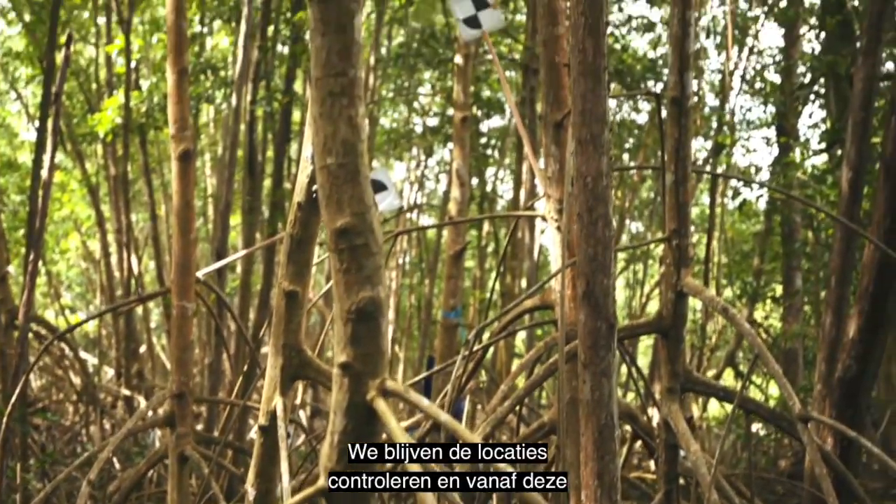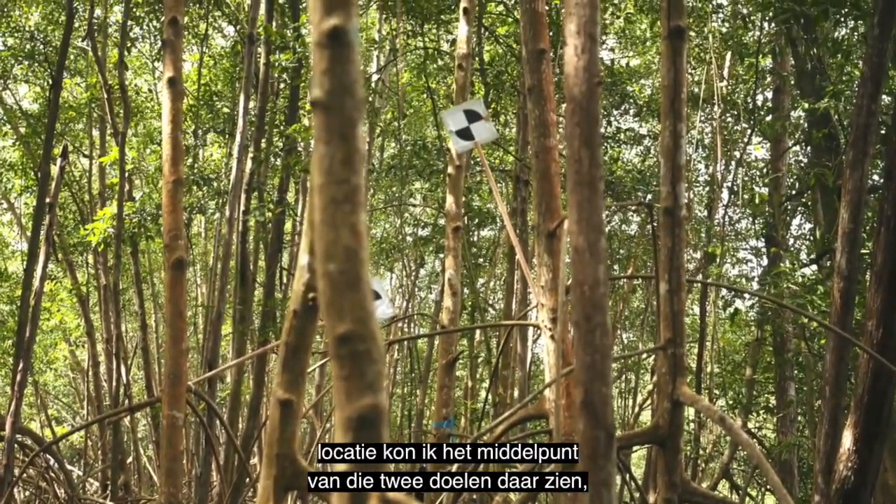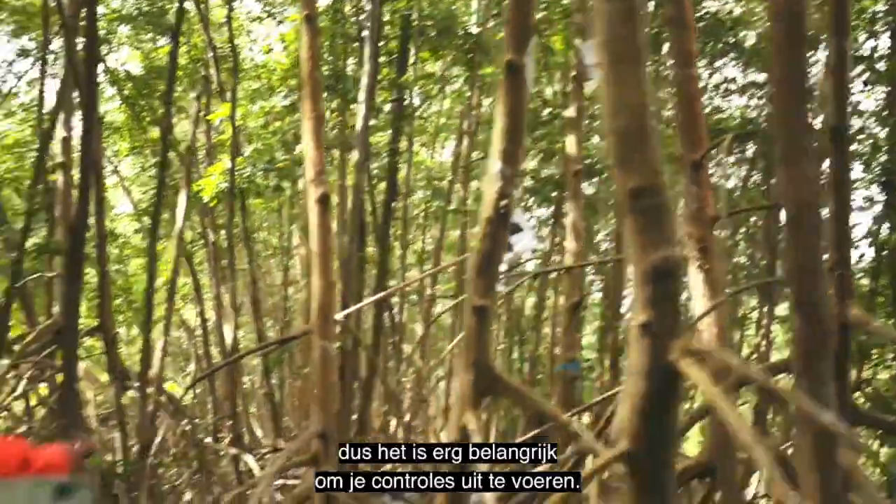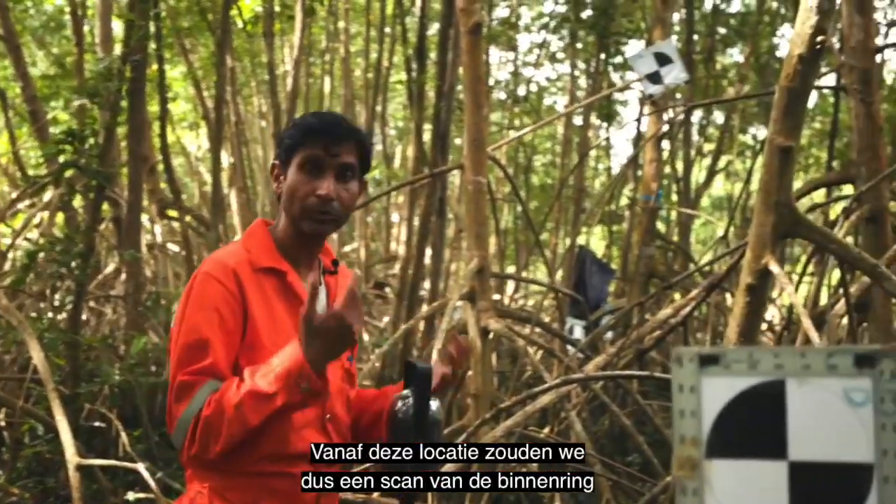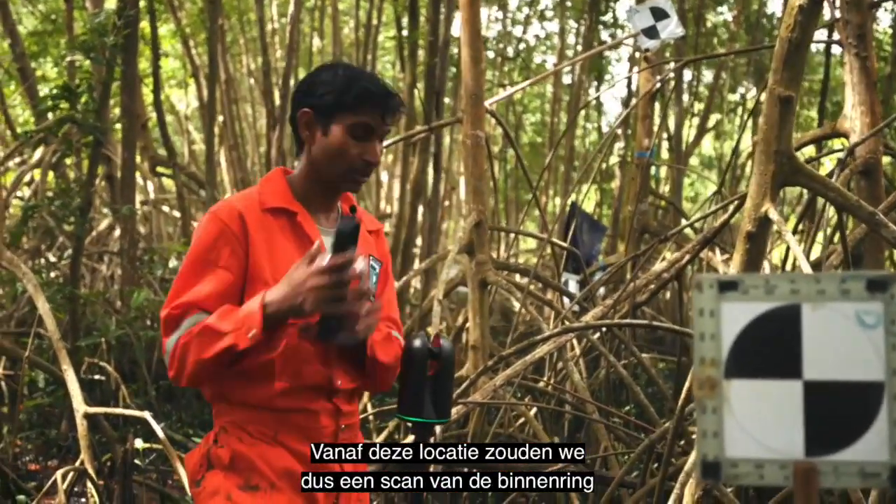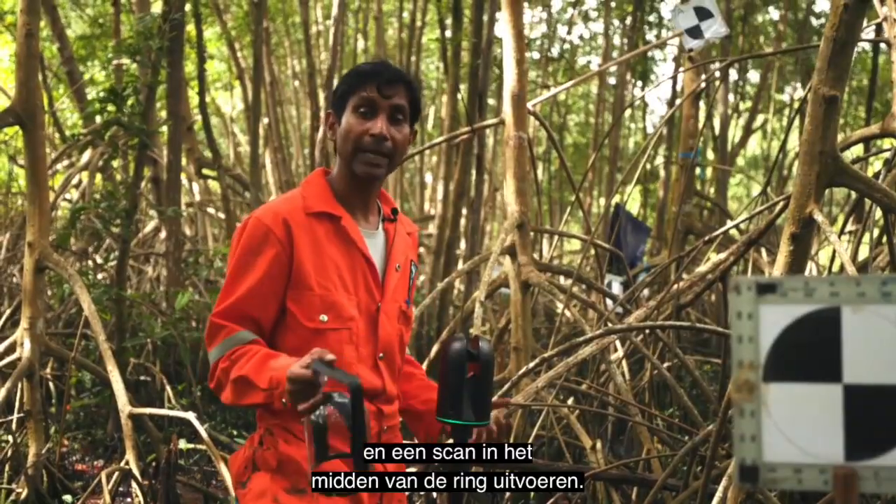We still put our eye there and check out the locations. And from this location I could actually see the center point of those two targets over there. So it's very important to do your checks. So from this location we would do a mid-ring scan.